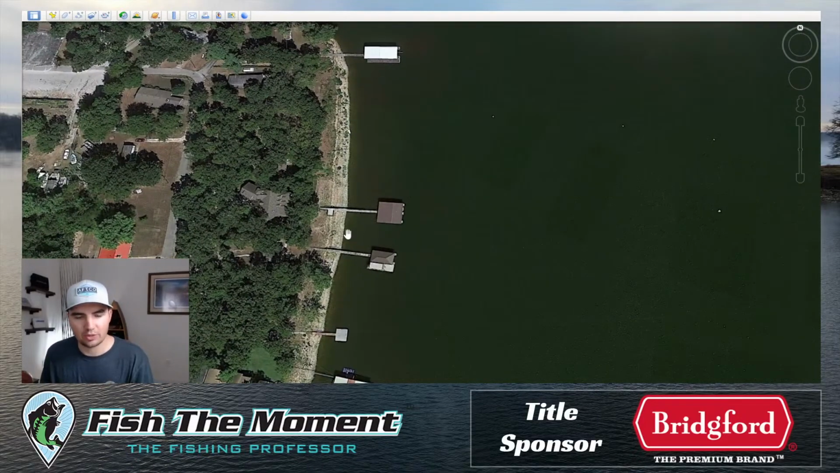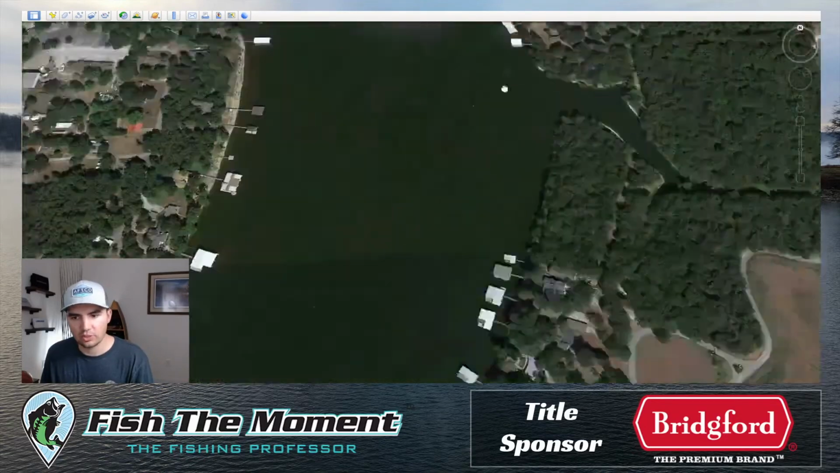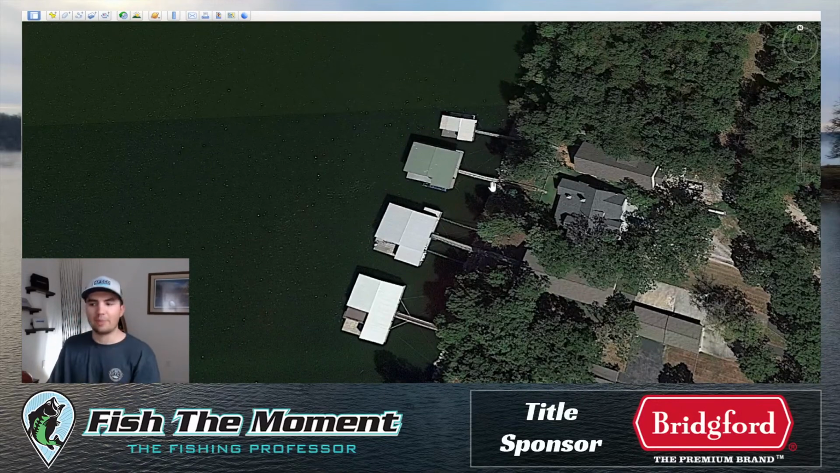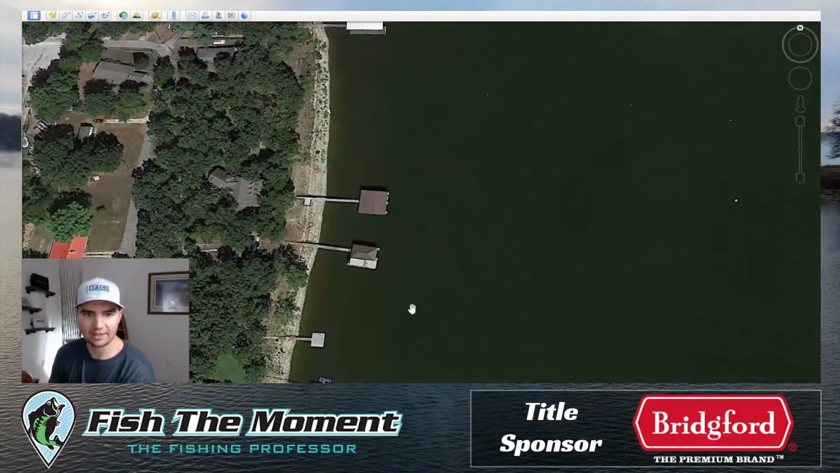And also the steepness of the bank. This bank, for example, has a very gradual slope, maybe 15-degree slope, where this bank over here almost has like a 60 to 80-degree slope, like almost a bluff bank. So the steeper the bank, a lot of times, the better the bank. Sometimes they want the flatter banks with the docks.